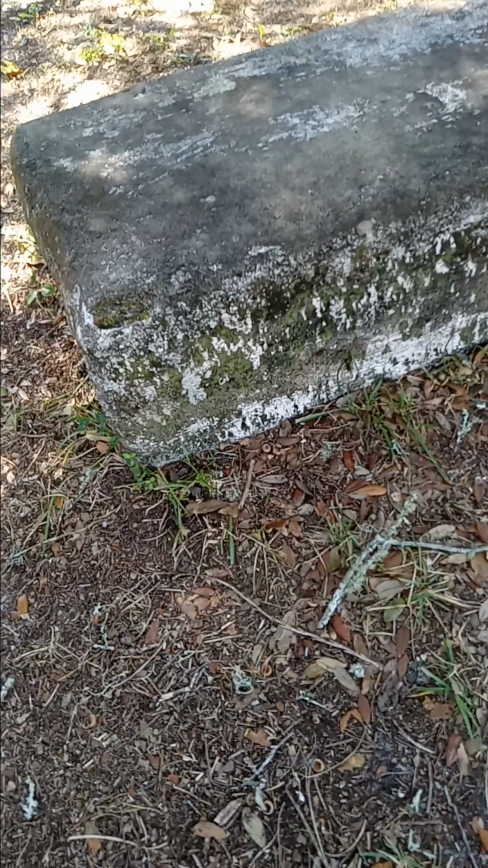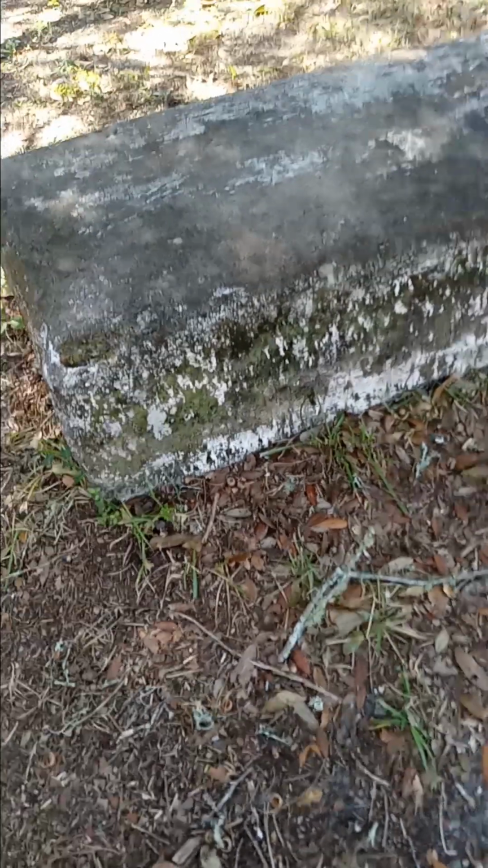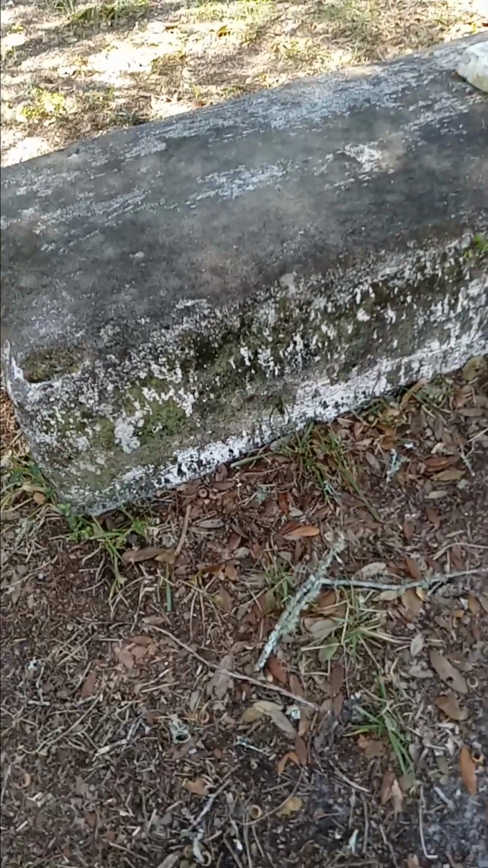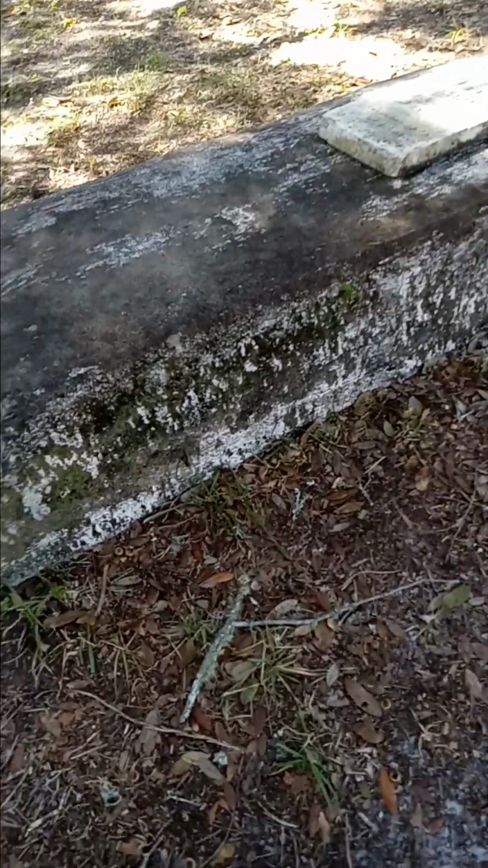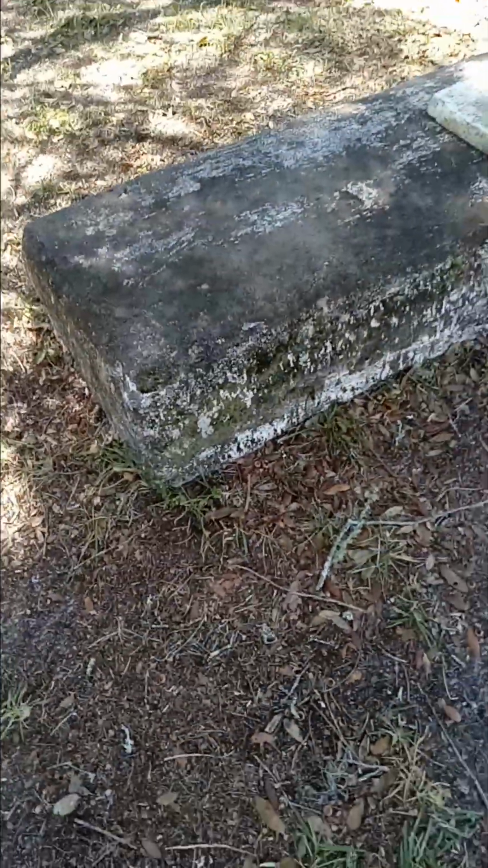Maybe when they built it, it wasn't, but over the years the sand flows a little bit and the leaves build up the surface of the grass. So at one time all four bricks above ground might have been showing, but now it looks like there's 3.5 bricks above ground for the grave cradle.